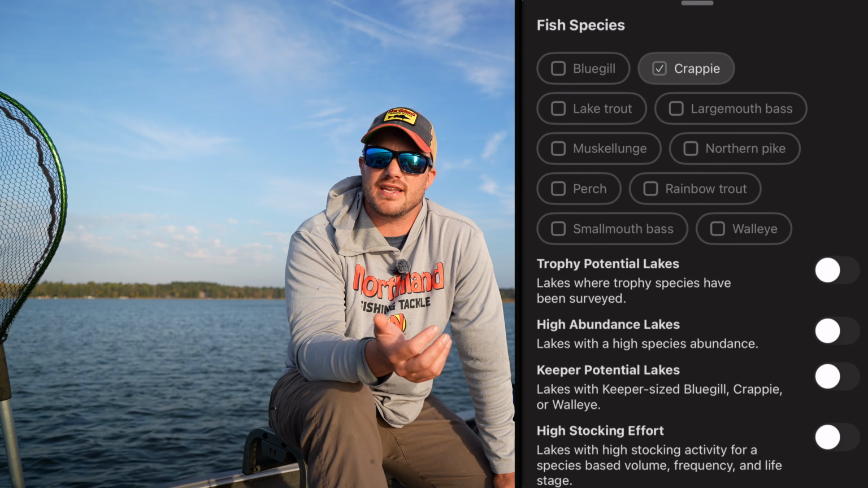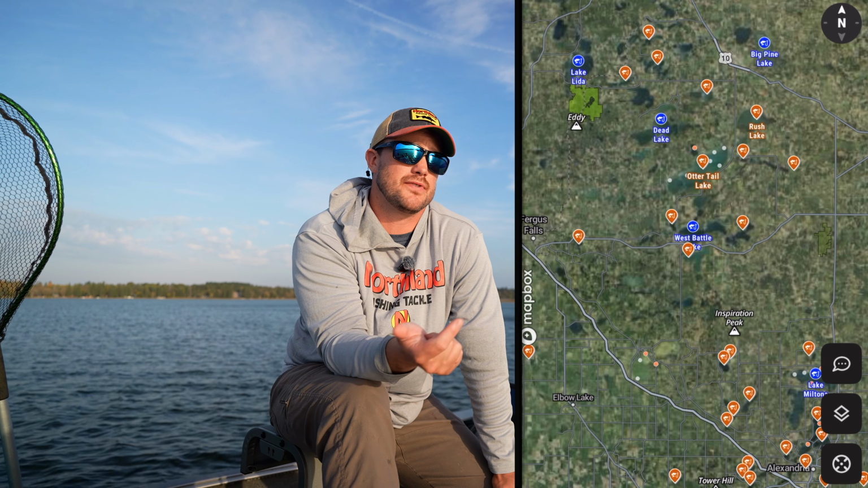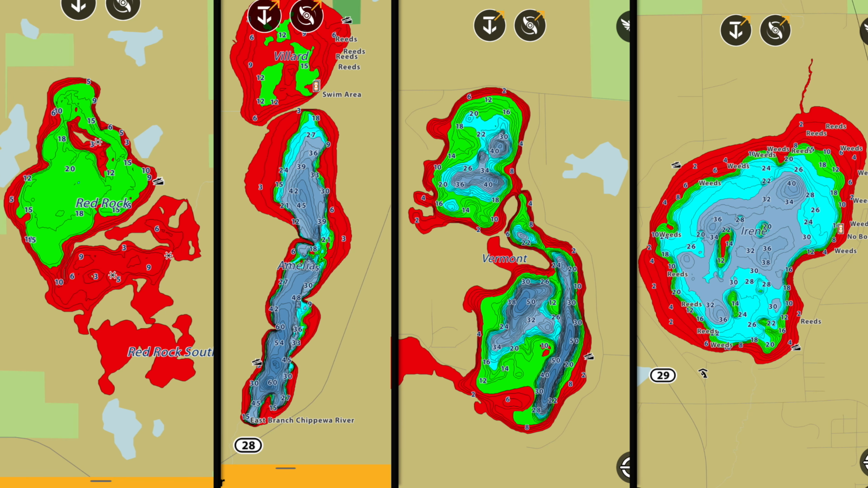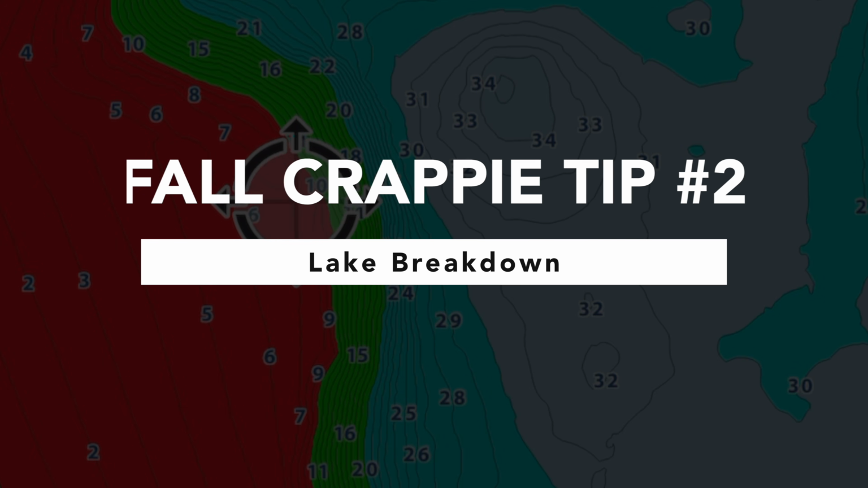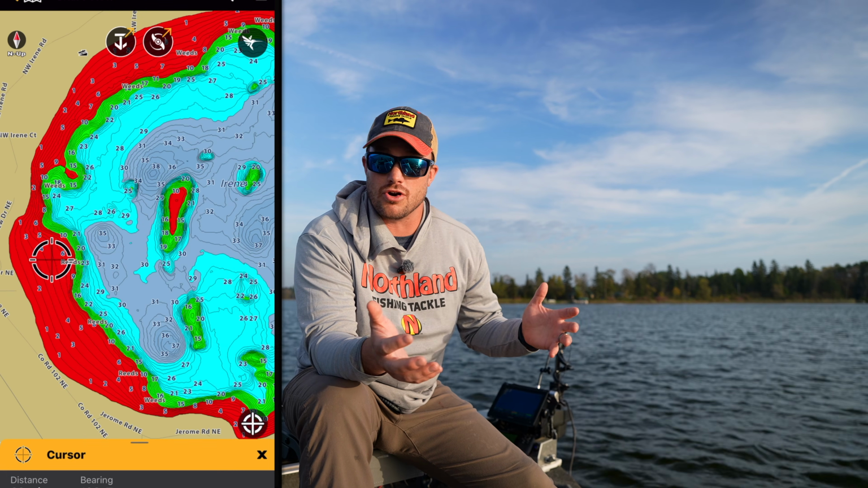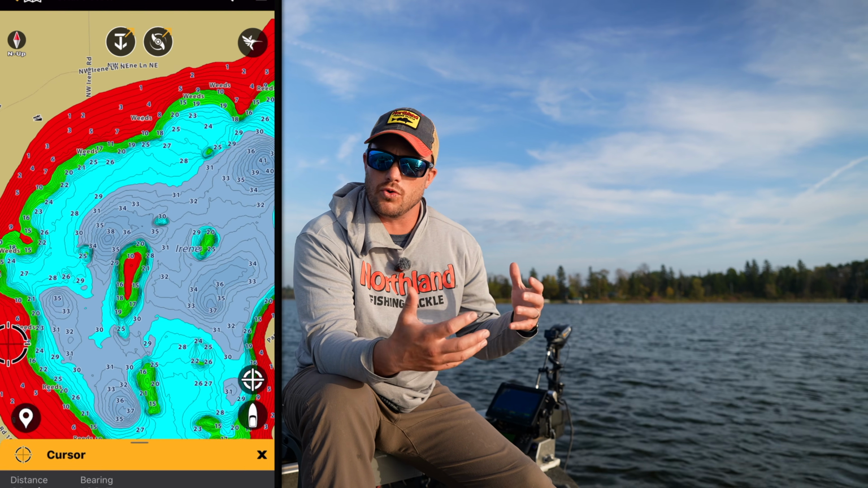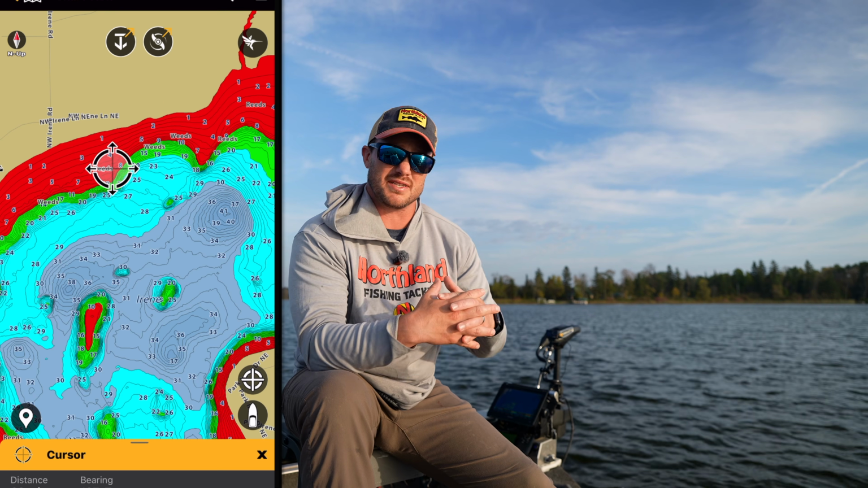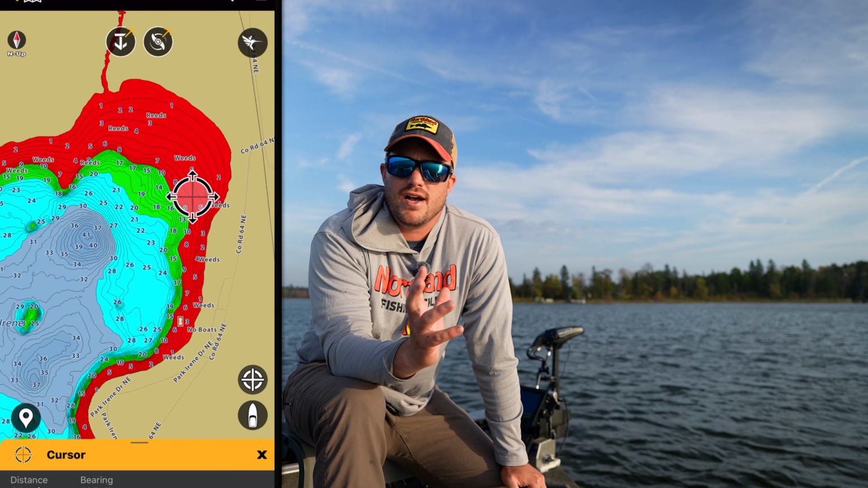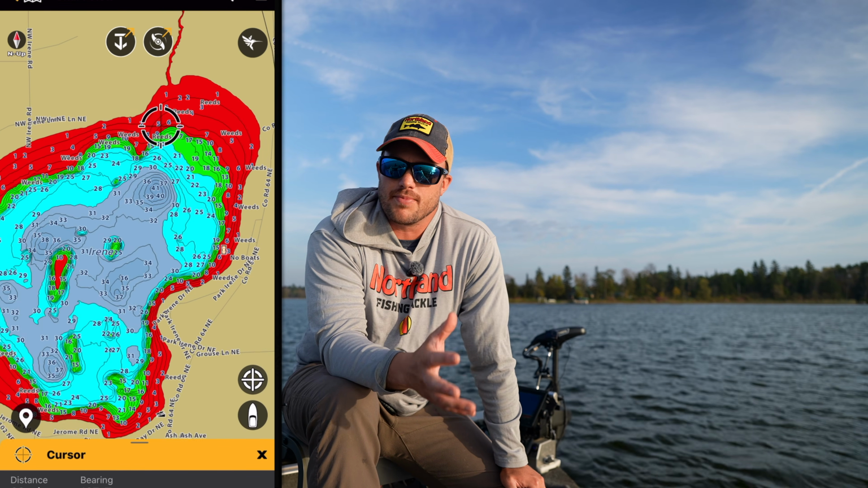Once I find either a trophy fishery or a high abundance fishery, whatever it is, then I'm going to look at maybe the half dozen that I have, or however many it is, and try to differentiate, try to pick the lake that is going to set up the best. When I'm looking for lakes that are setting up good for fall crappies, I'm looking for 2 or 3 things. One, I'm looking for large weed flats, something that would hold these fish in the summertime. Some very obvious ones, maybe not around the whole lake, but a handful of areas that have weedy flats adjacent to some deeper basins.